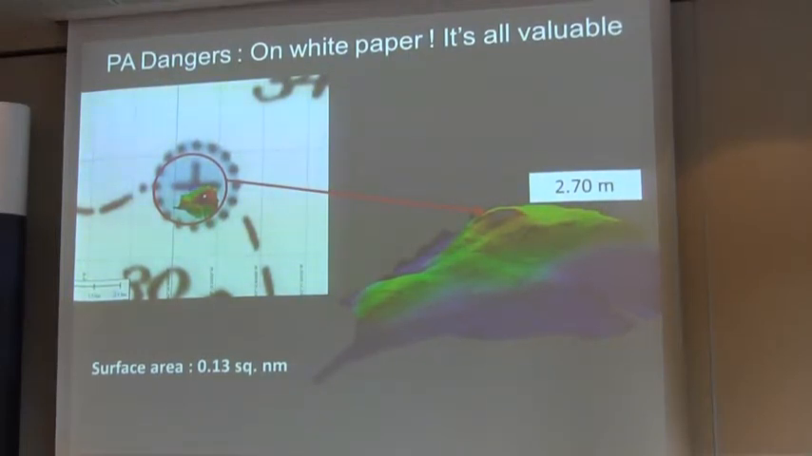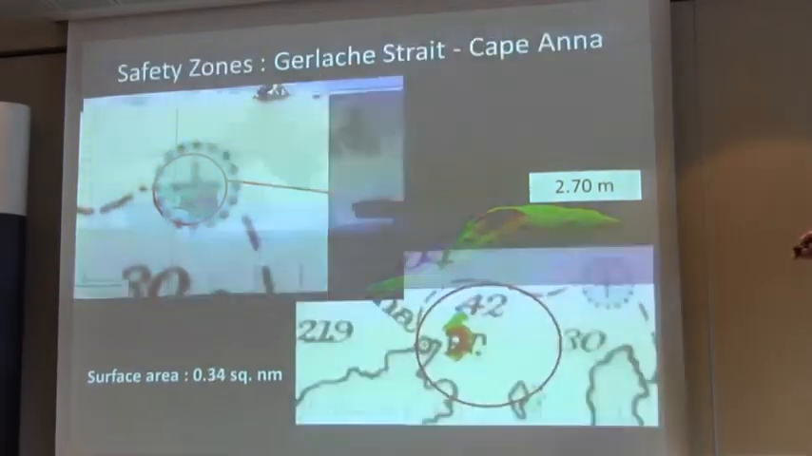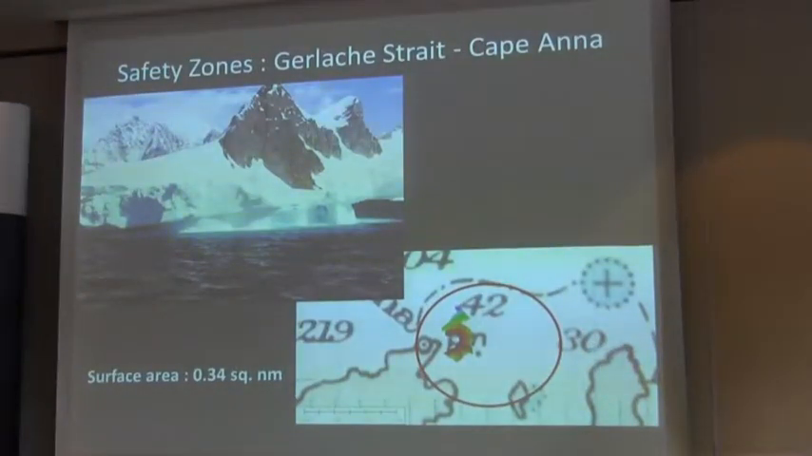So it's quite interesting that even though we were looking to do survey stuff, any data down there, any accurate data is really quite a valuable thing. As another safety zone, a couple of years ago, a cruise ship named Ushuaia touched the seafloor here and needed to evacuate all the passengers with a tug from Argentina. So, as you can see, we need to survey all the important places.